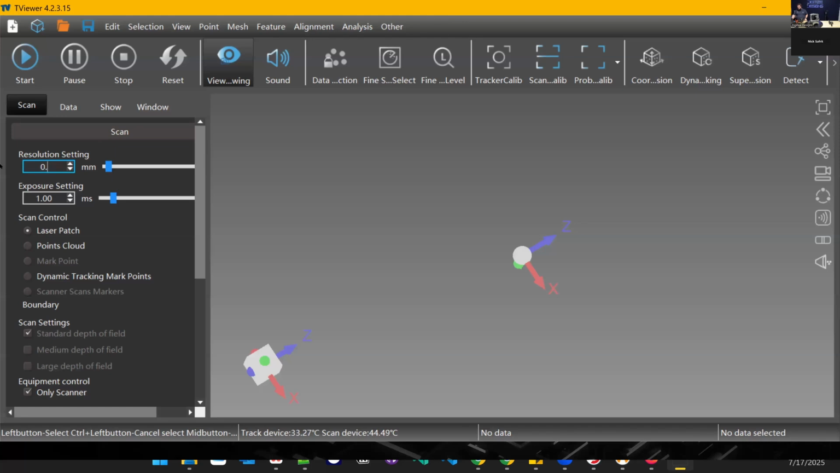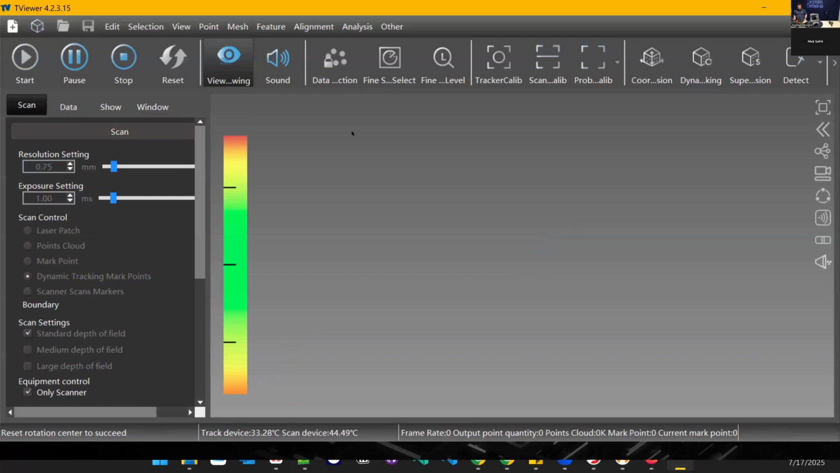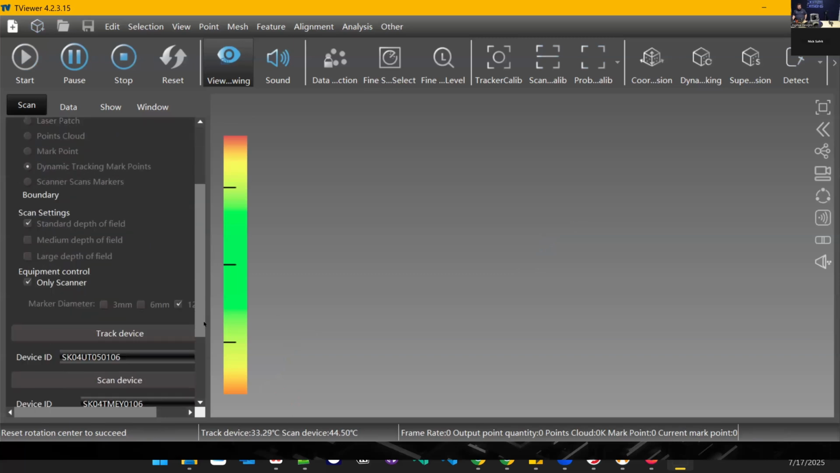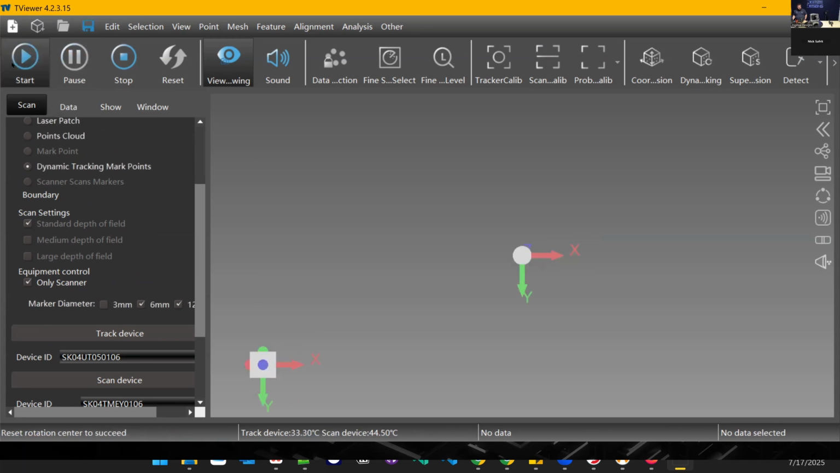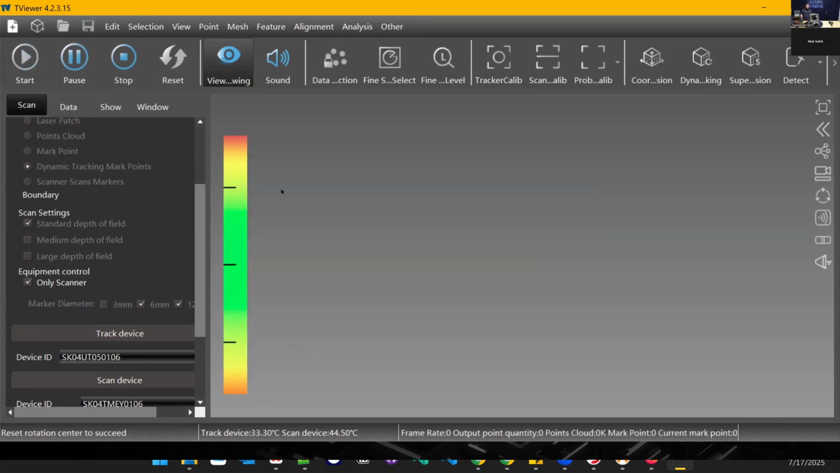Let's do 0.75 millimeter resolution. And we'll start out with just acquiring targets, and this time with the scanner instead of the tracker. One more adjustment. I don't have it set to, there we go. We're only using 12 millimeter markers. Now we're going to use both those and 6.